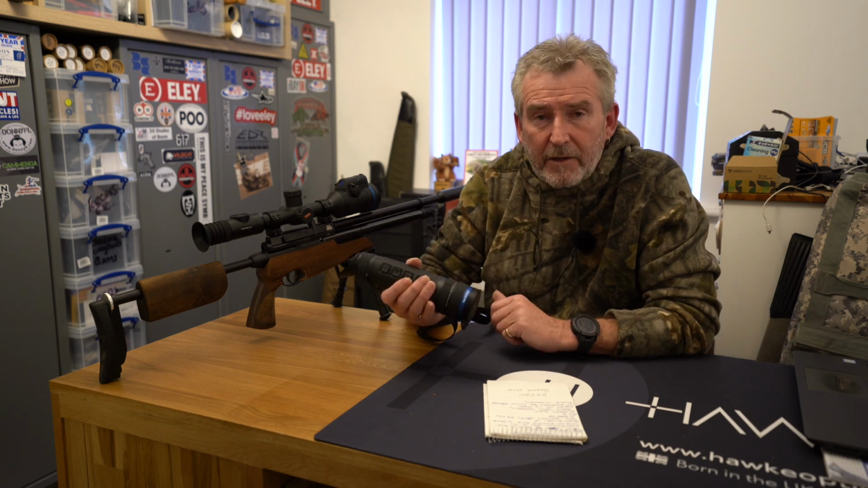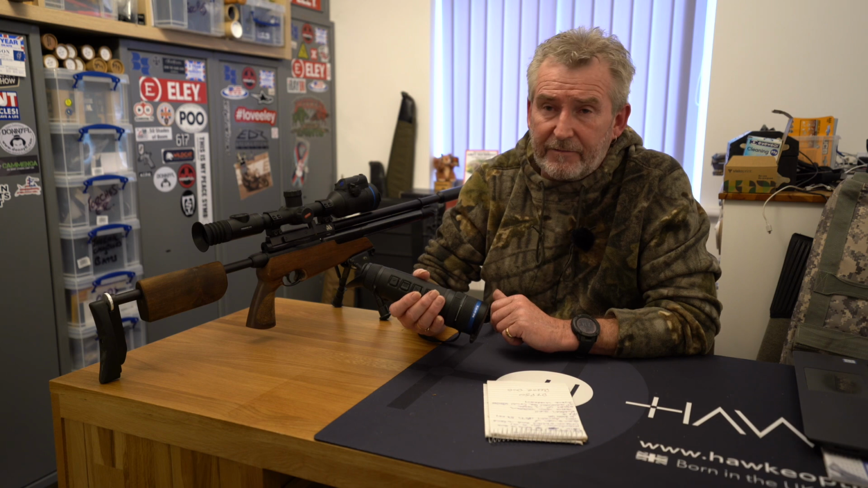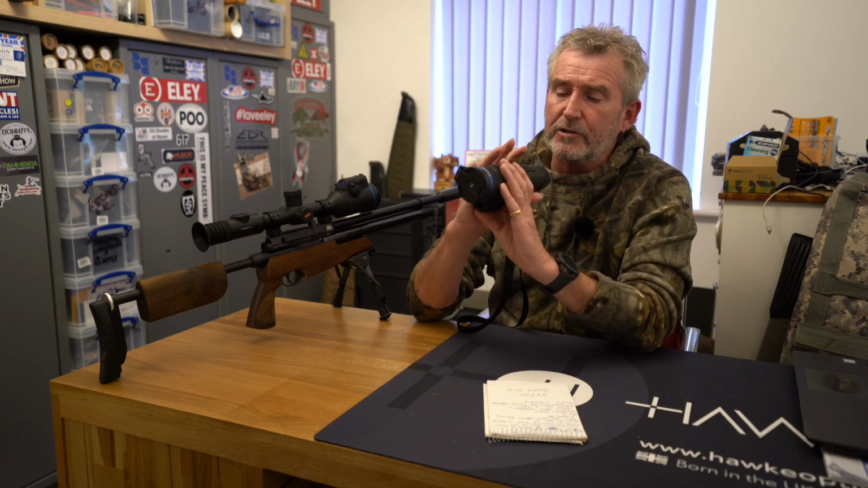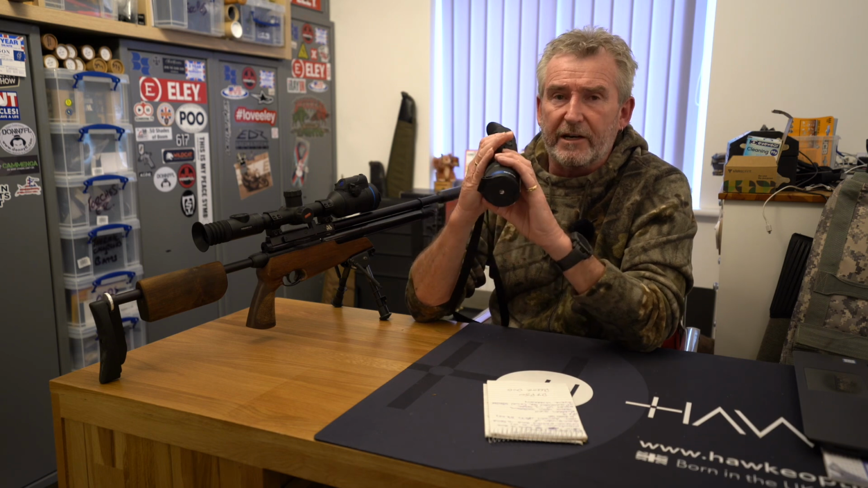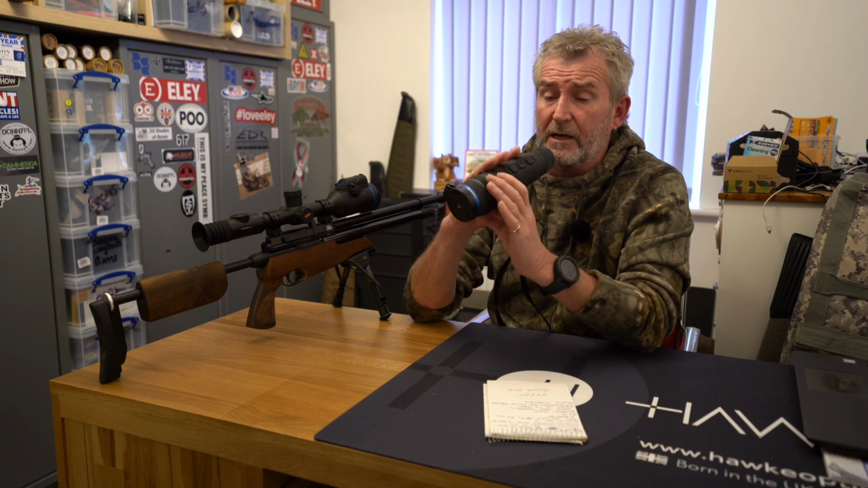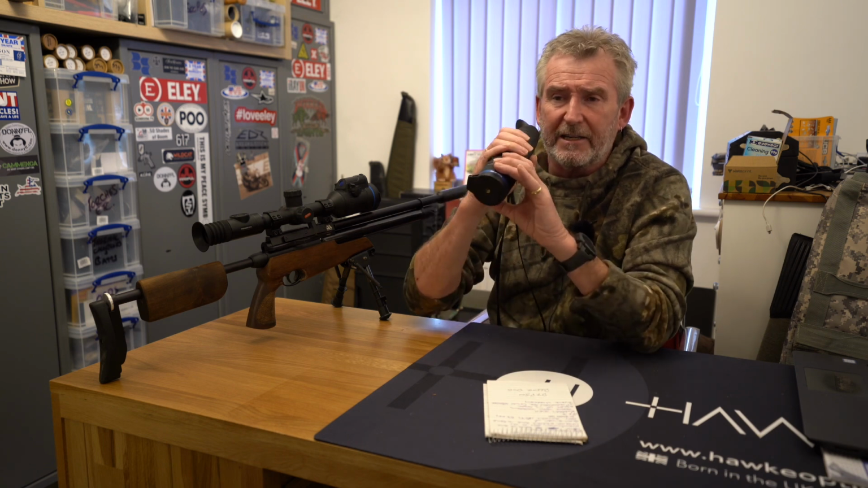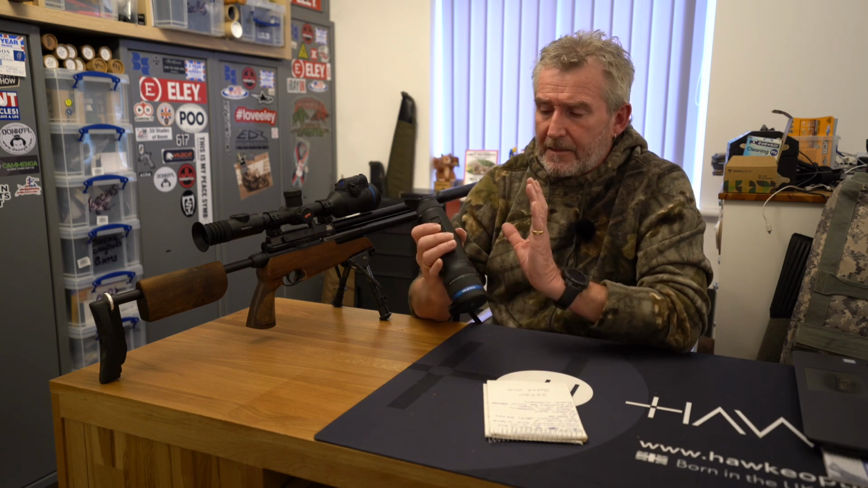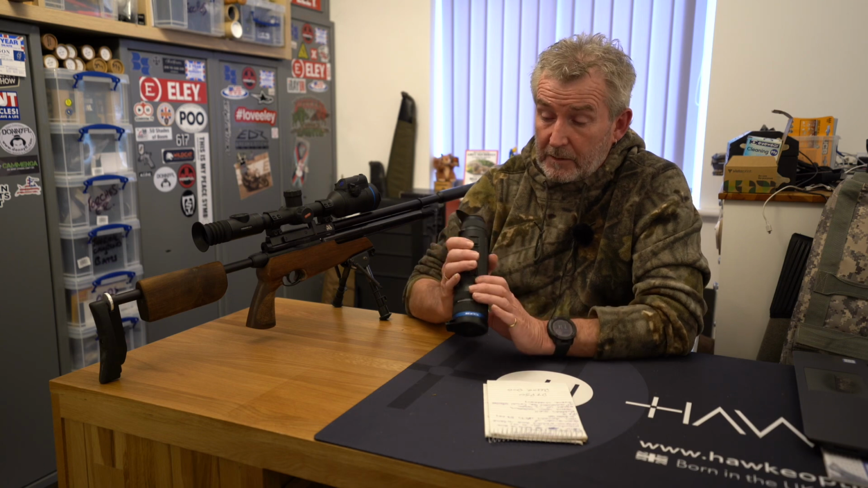It's now like a ballistic polymer they're making it out of, rather than the aircraft standard aluminium sort of chassis they've got. And there's also a rubbery feel to it, which is really grippy, which is something I like. I know the cameraman quite likes it as well. We had to play with it, and it feels firm, and it's not like you're trying to get your hand into a position to get a decent grip on it. The rubber grip for me is another welcome addition.